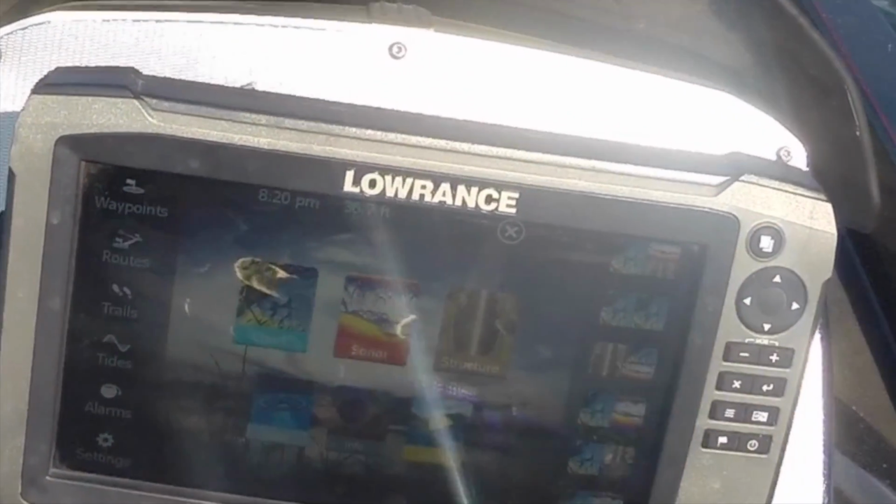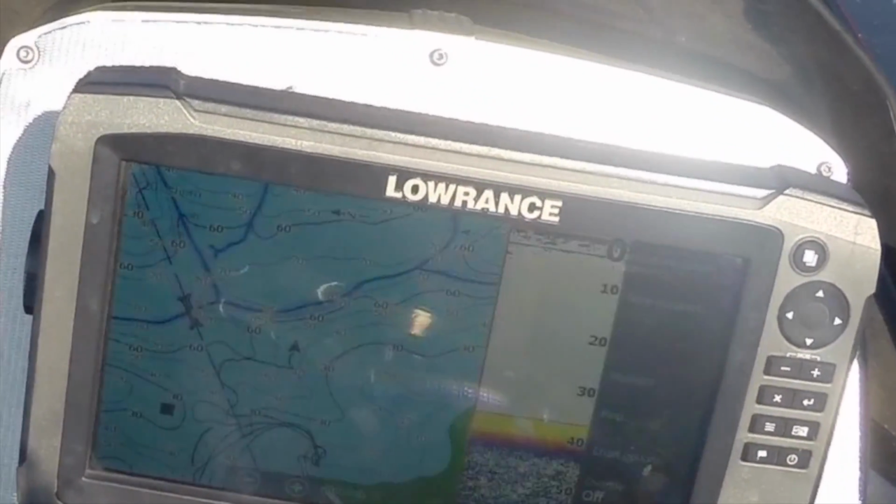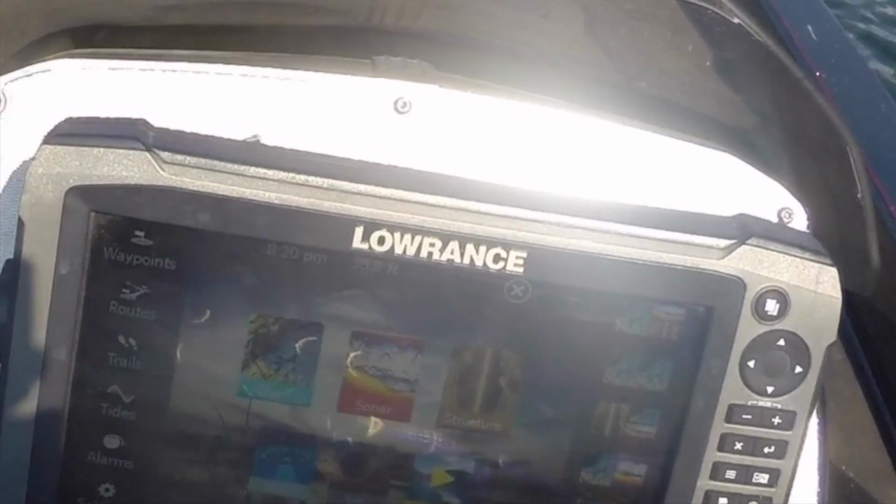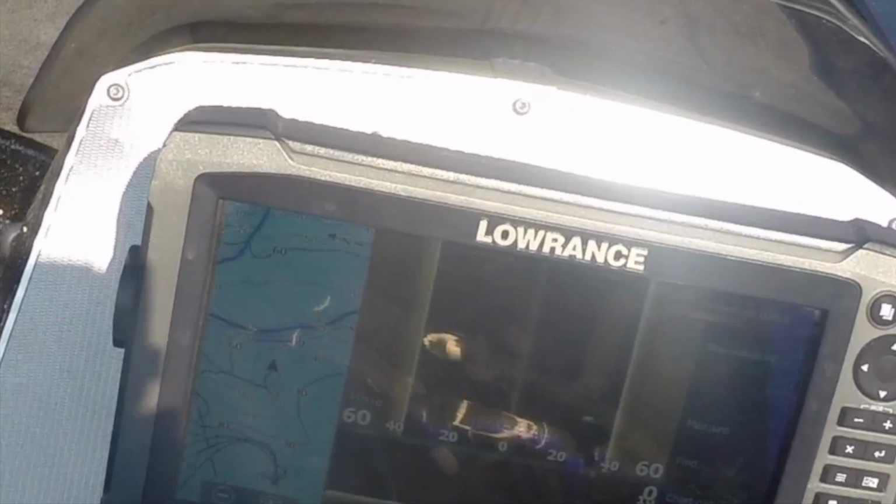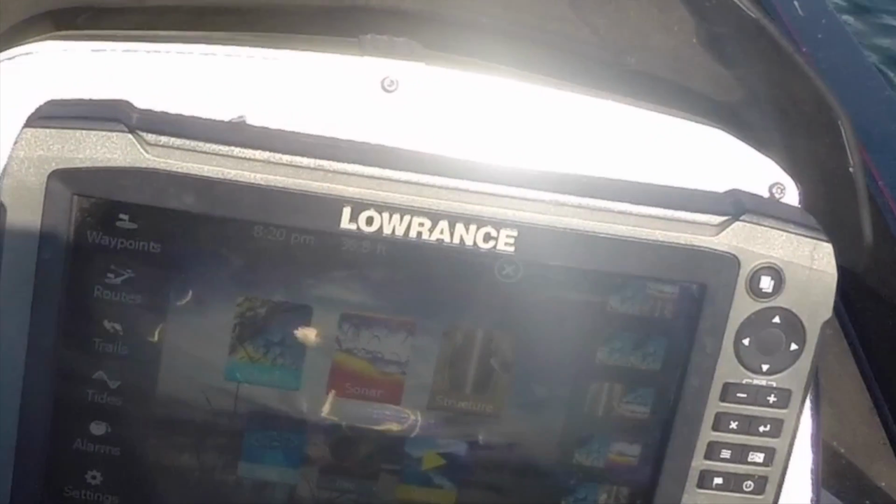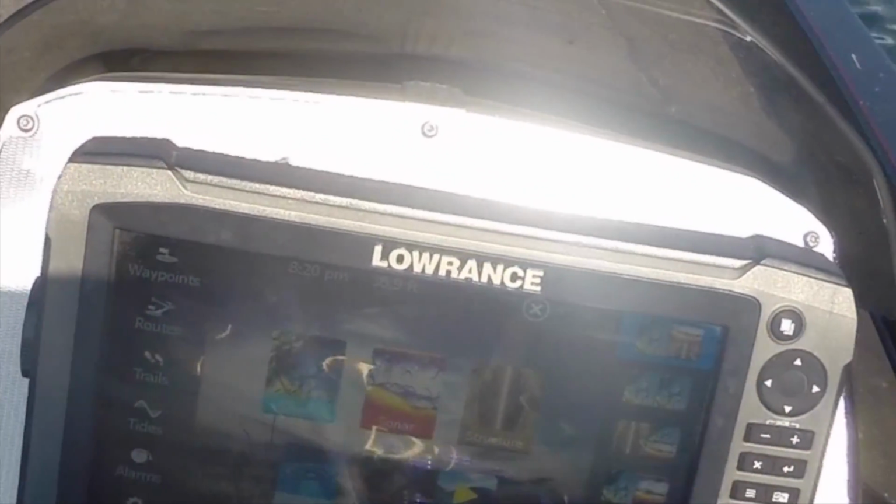When I want to retrieve a different screen, I'll hit the pages button, and I can hit whatever screen preset that I want. Say I want mapping and I want my structure scan, I've got a preset button for that. If I want to have all four at the same time, all three at the same time, I've got that as well.